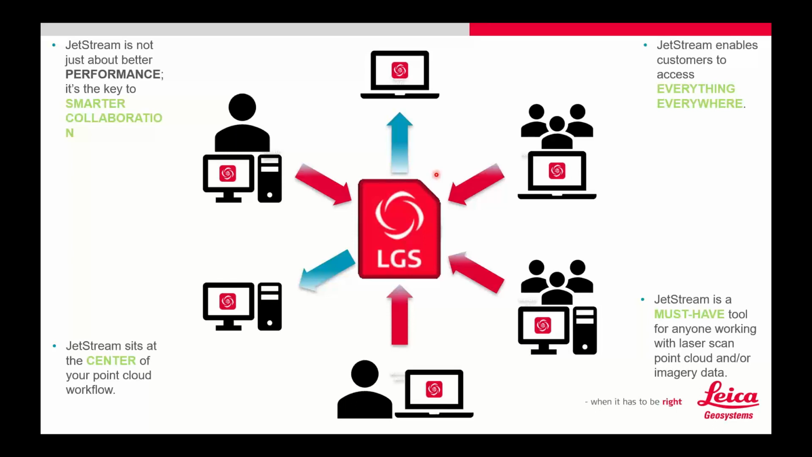I compare it to being the Netflix of cloud data. When you watch a movie on Netflix, obviously you're not downloading that movie. You're streaming it. So that's what Jetstream does: you set up your own Jetstream system, Jetstream server. You take that LGS, you throw it onto Jetstream, and now everybody attached to that Jetstream server has access to that LGS, and they're never downloading it. They're putting it into the background of their program. And we can see how that works with MicroSurvey CAD here in a second, or how that gets brought in.